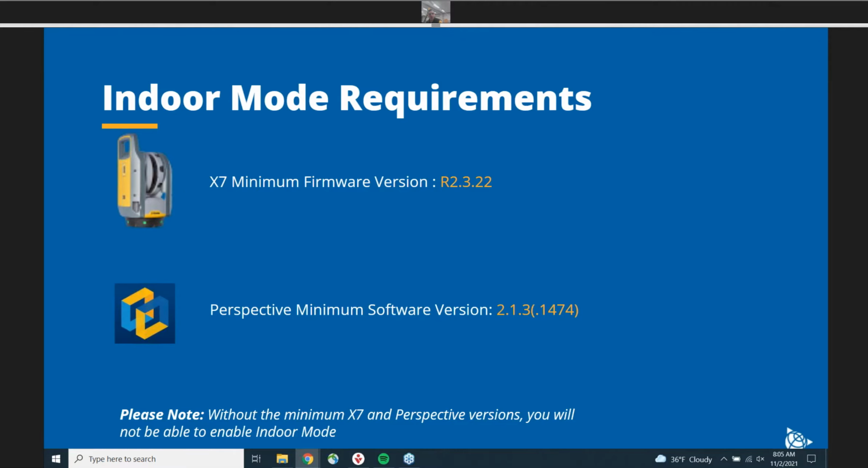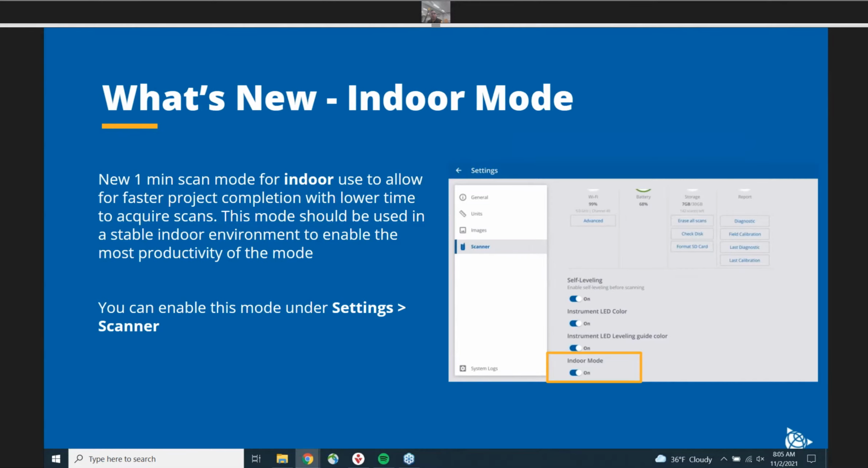So enabling the indoor mode: the mode can be found under settings, scanner, and then indoor mode. You'll see it's defaulted to off. You can just push it to on and you'll be able to get scanning with the 1 minute mode.